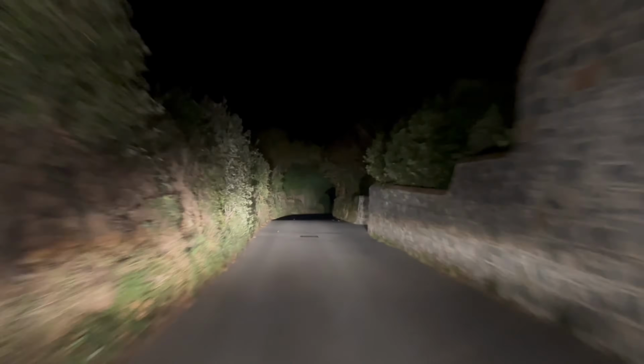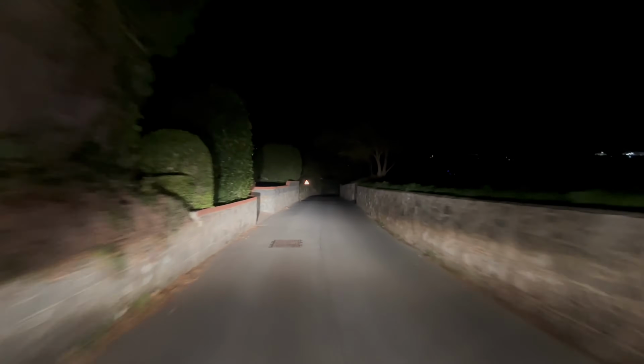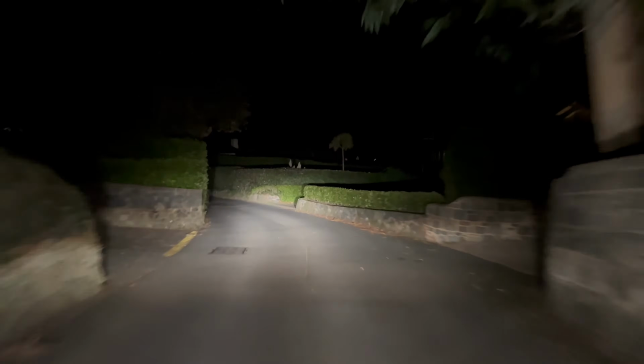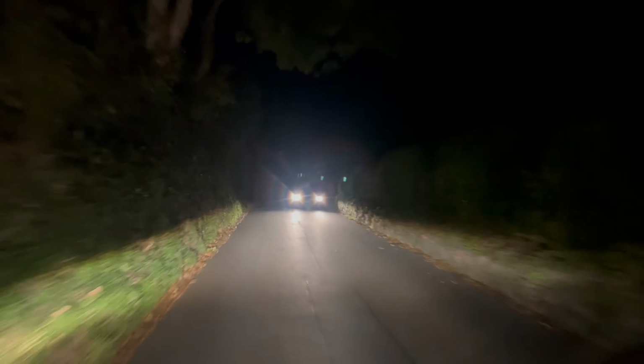As we go down, always look out for cars ahead, because the quicker you can react to cars coming, the quicker you can work out where you've got to pull in, where you've got to stop. And I think, yeah, we've got another car here.